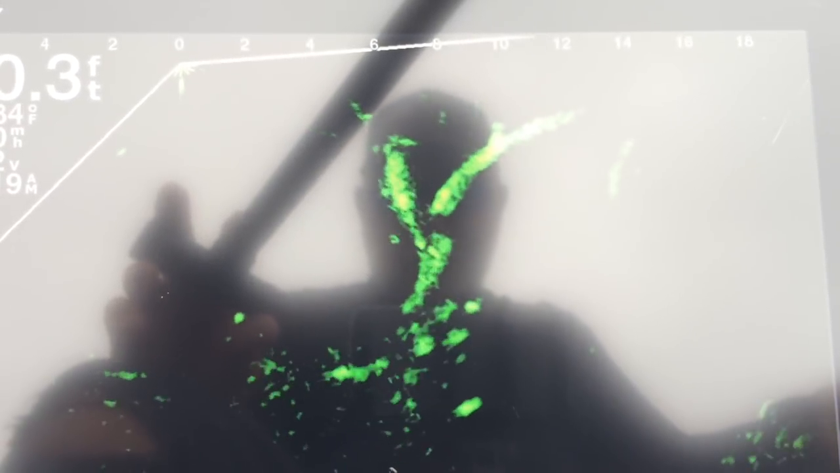Haven't dropped that rod tip yet. I'm trying to get everything, trying to line that putt up. I got them limbs I got to be careful of. There we go. Well, hung up. See if I can get over that limb. There we go.